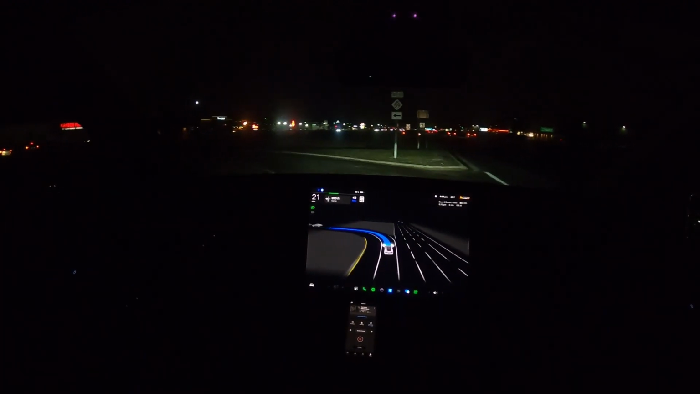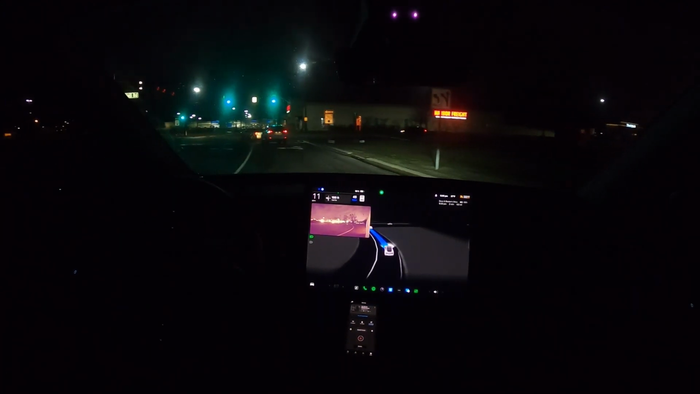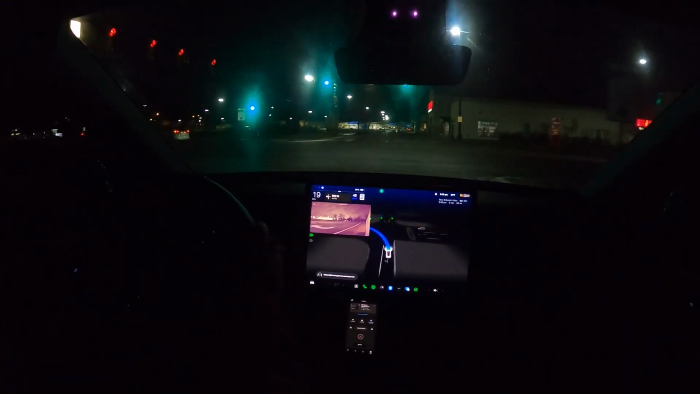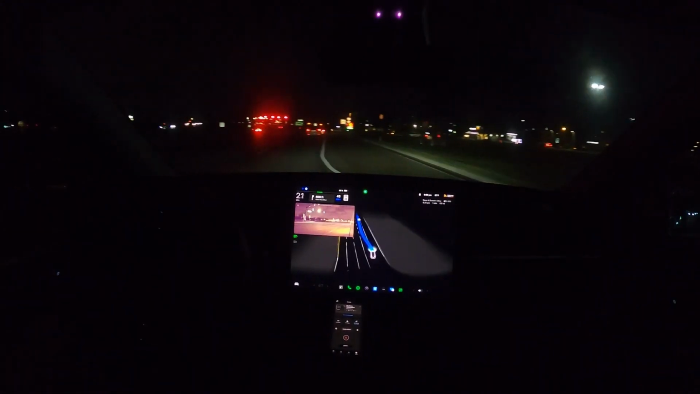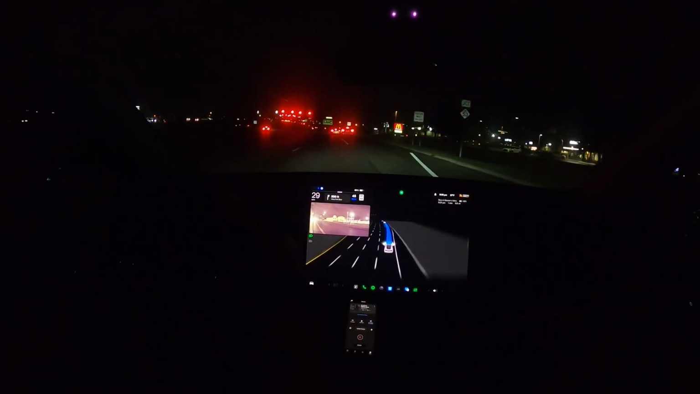The light is green. There's not that much traffic. Let's see what it's going to do. Let's see if it can actually accomplish this. It likes to pick this first lane to the left of us, right straight. So let's see if it's going to do it. Oh my freaking gosh. It did it. It freaking did it. Holy crap.